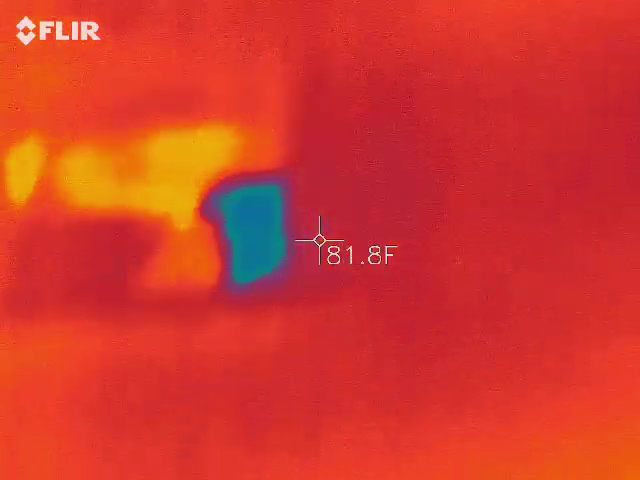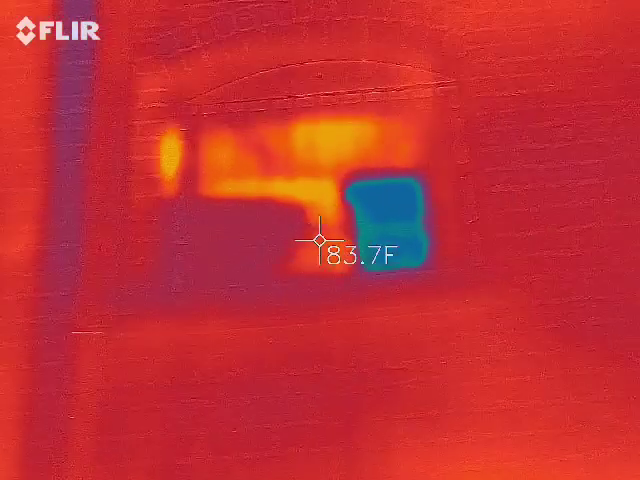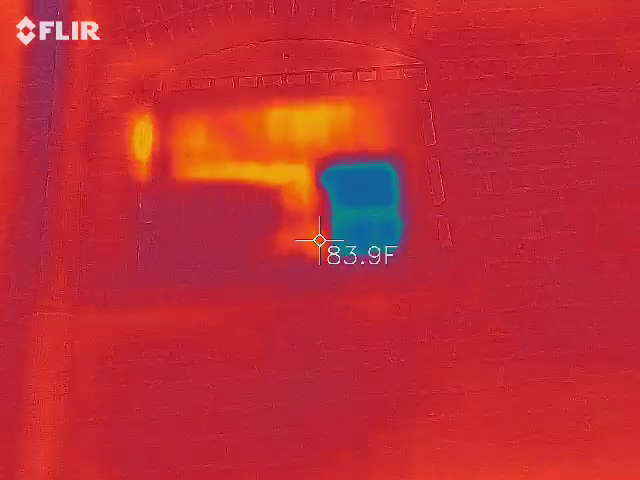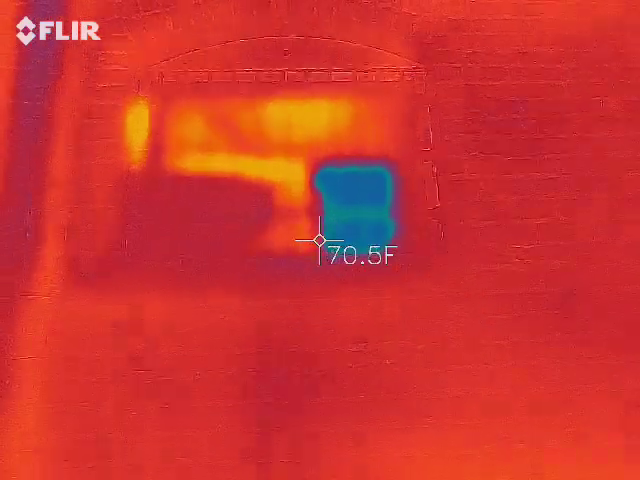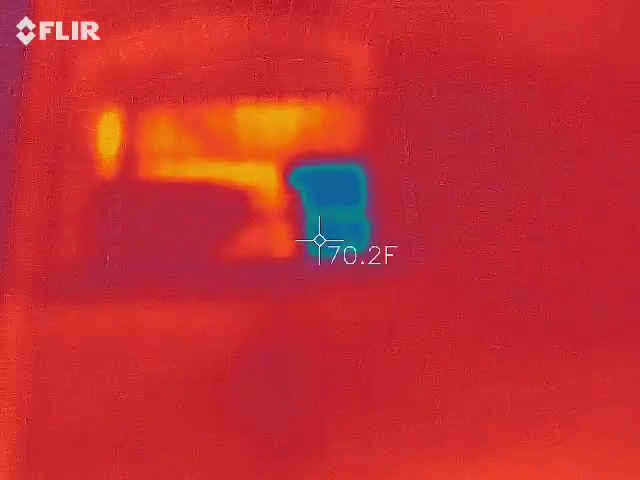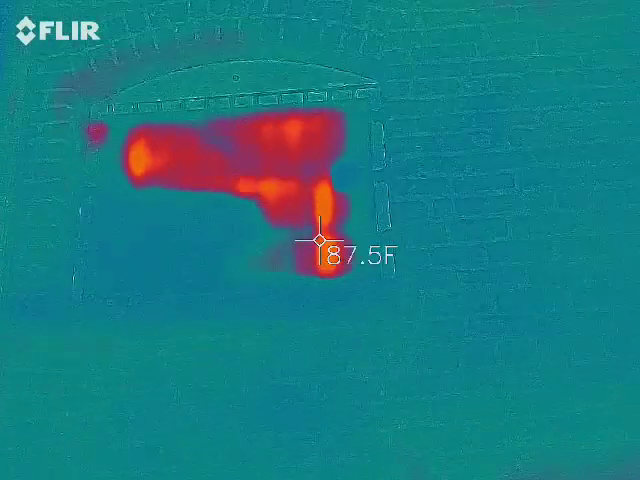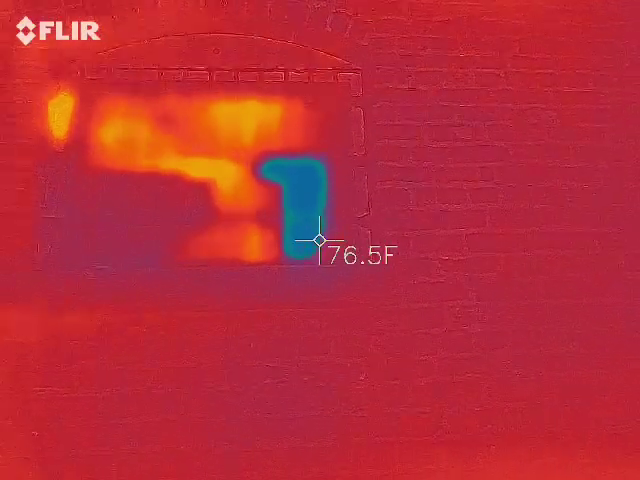Are there like air conditioning units or something in there? That is a building, so it's probably going to be much colder inside there. There's only a corner that's blue though. That's not, it doesn't look like there's anything there. To my eye. May I? Let's see what I got going on. And it's just that corner.